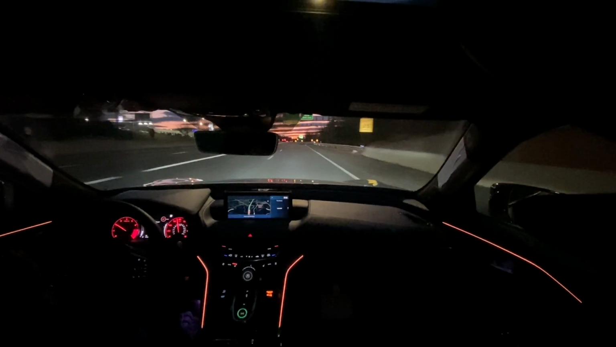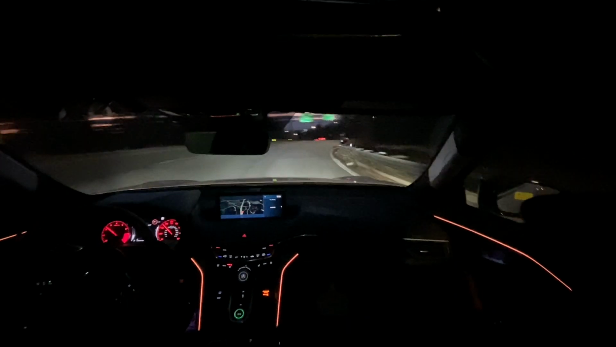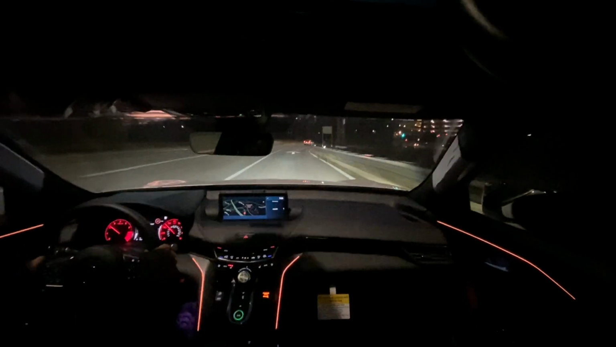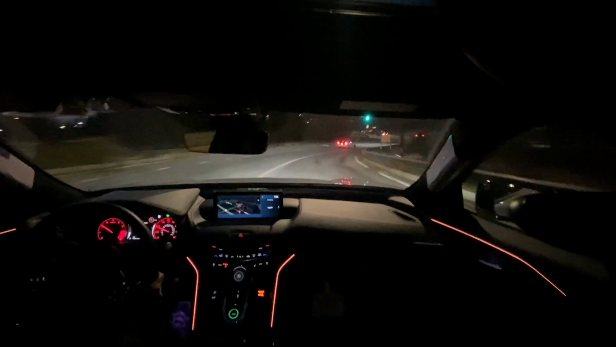The other caveat with getting a front-wheel drive version over the super-handling all-wheel drive is that when you floor it in the SH-AWD, there's no drama. It doesn't peel any tires, doesn't do anything, right?